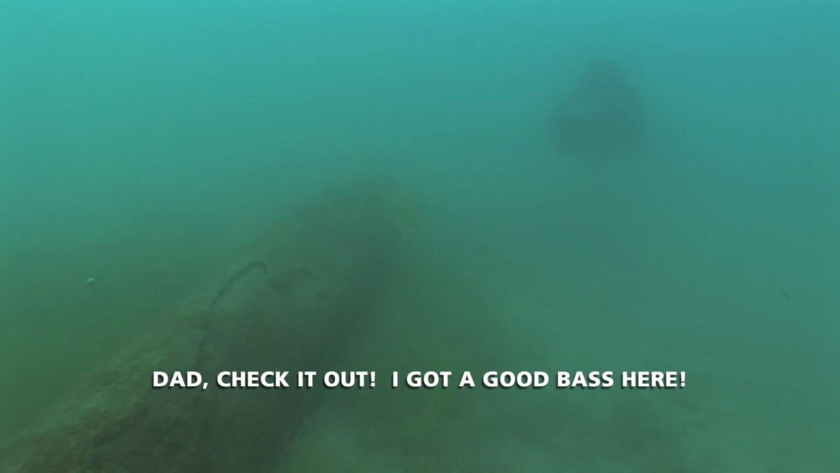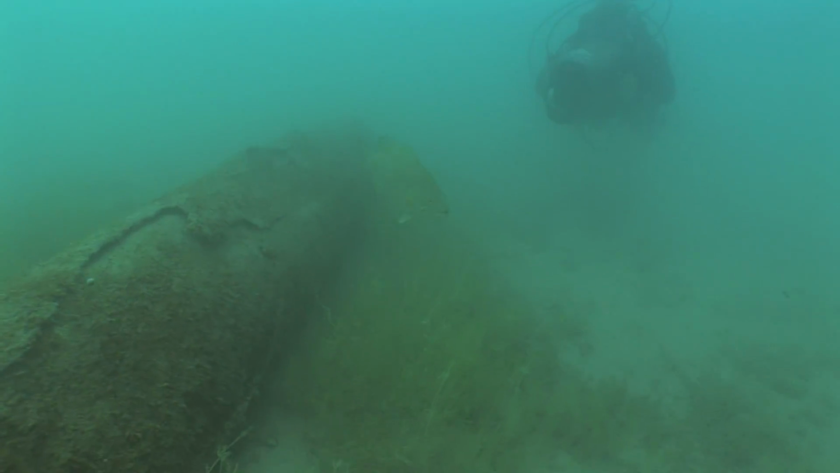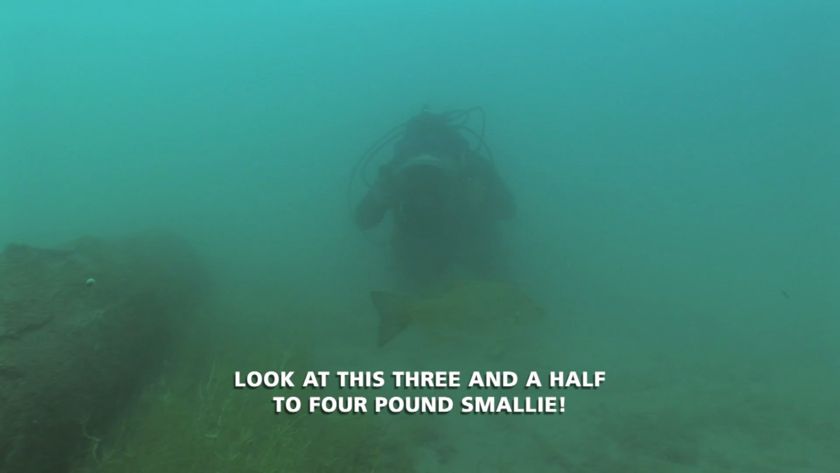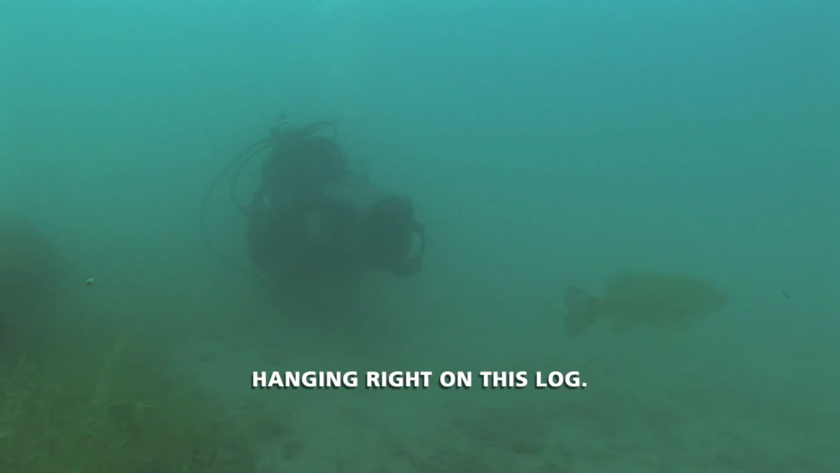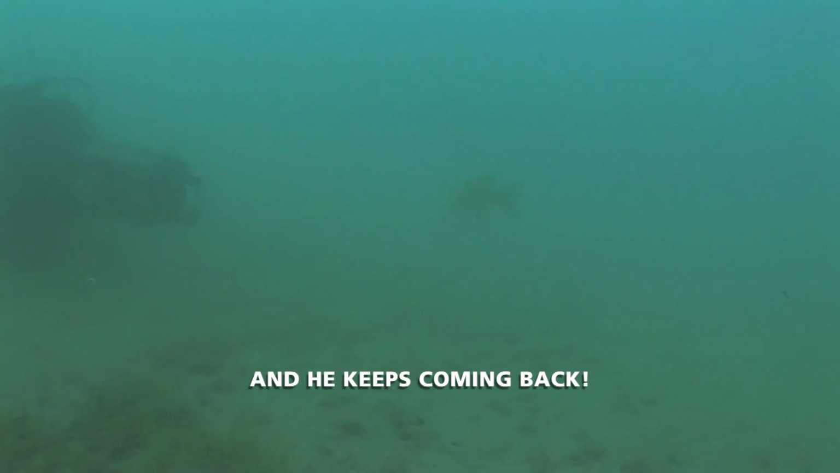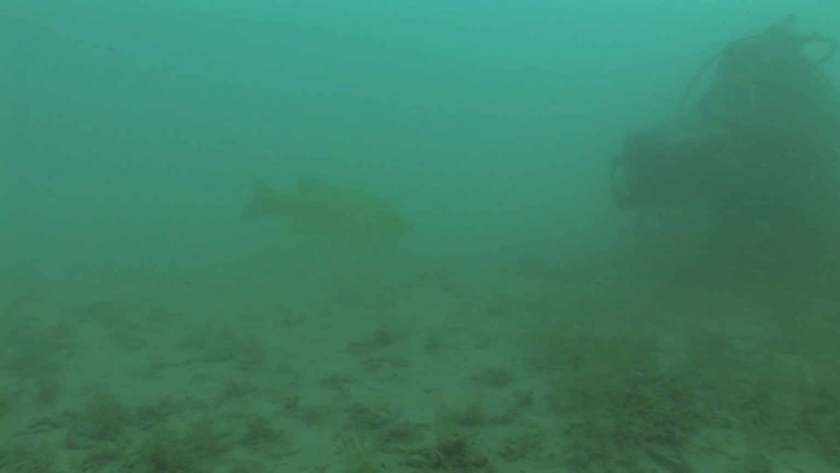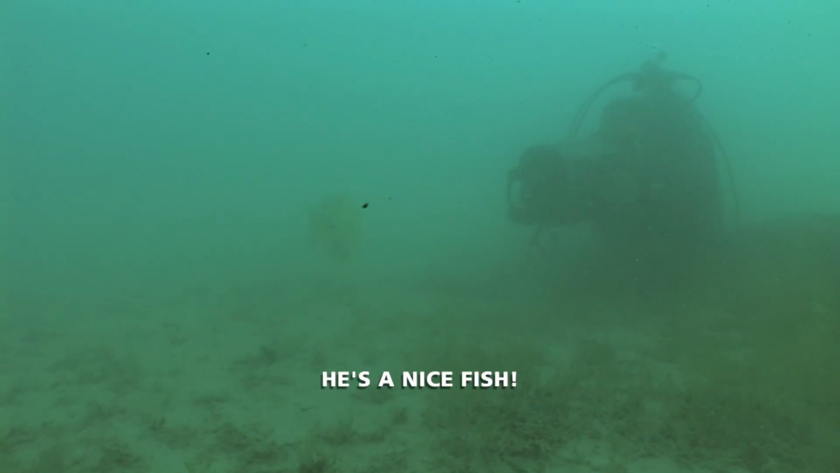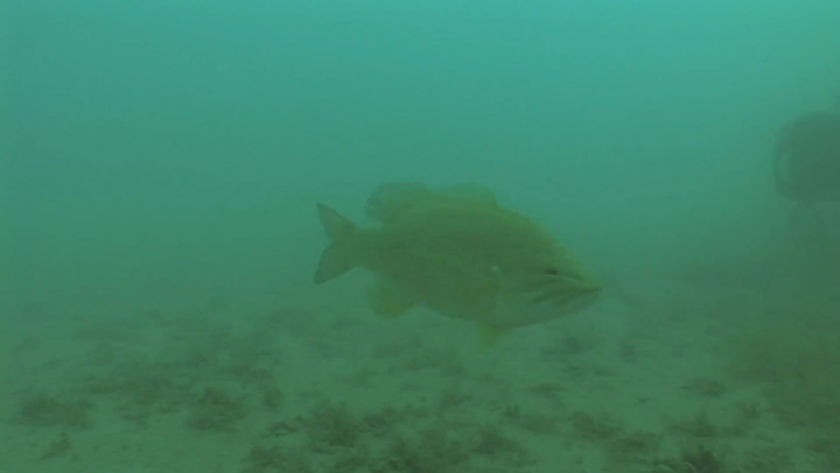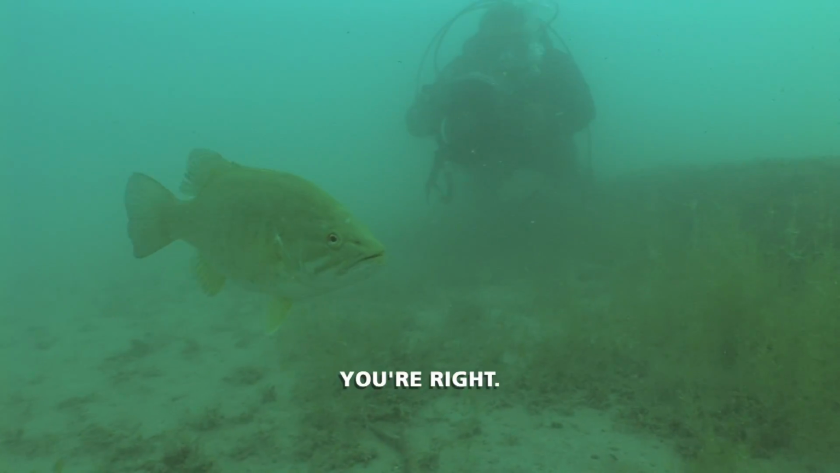Dad, check it out. I've got a good bass here. A good sized one, too. Oh, man. Look at this 3.5 to 4 pound smallie hanging right on this log. And he keeps coming back. He wants to stay on that log, doesn't he? He's a nice fish. Appears to be pretty friendly. More like aggressive. You're right.